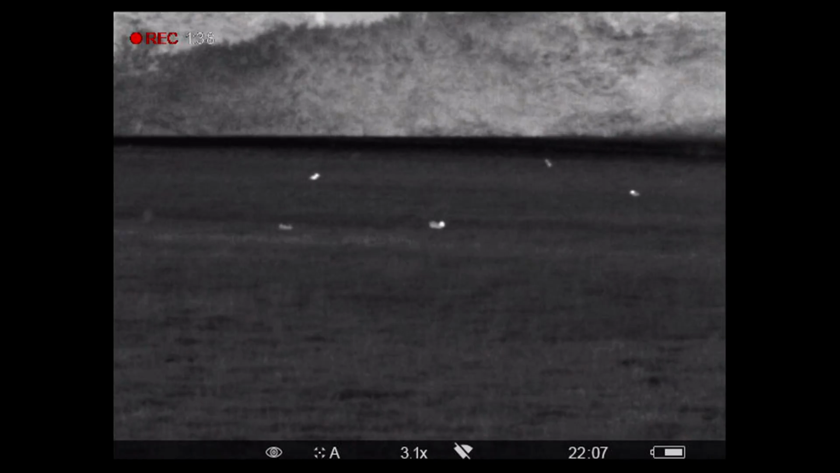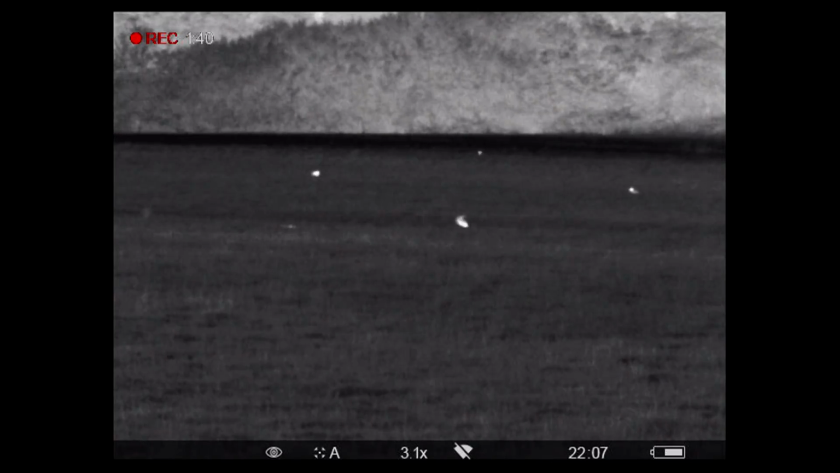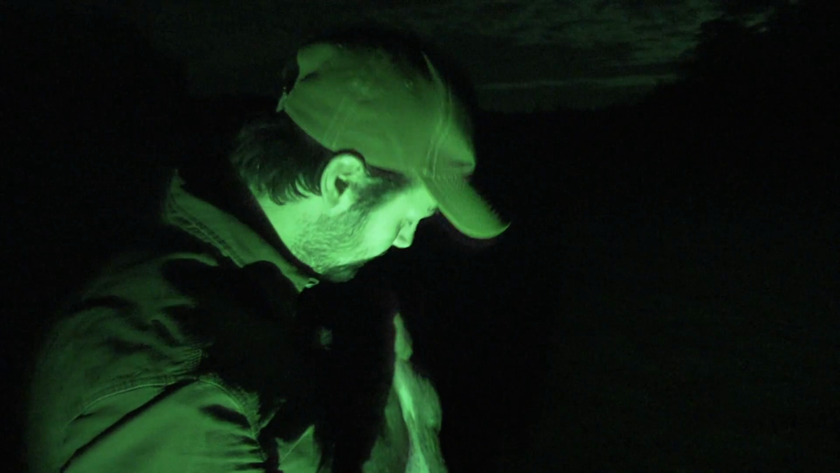Cai grabs another couple. Lovely job, look at that. Not a bad haul there. Pretty easy job with that Thermion, really. It's nice to see some rabbits about, actually.